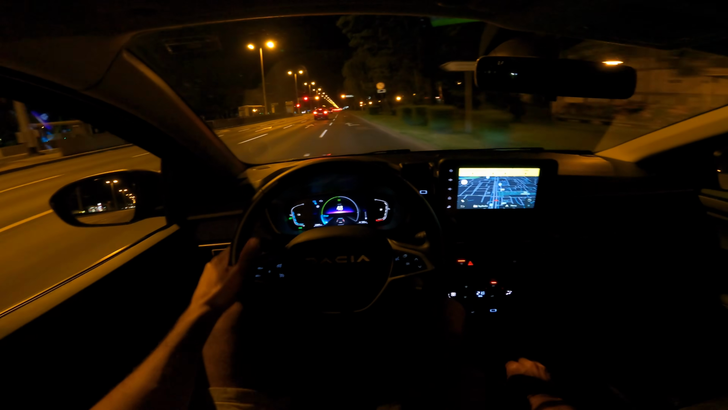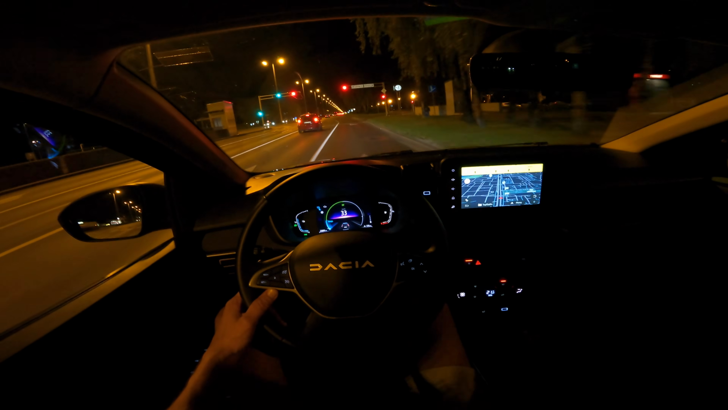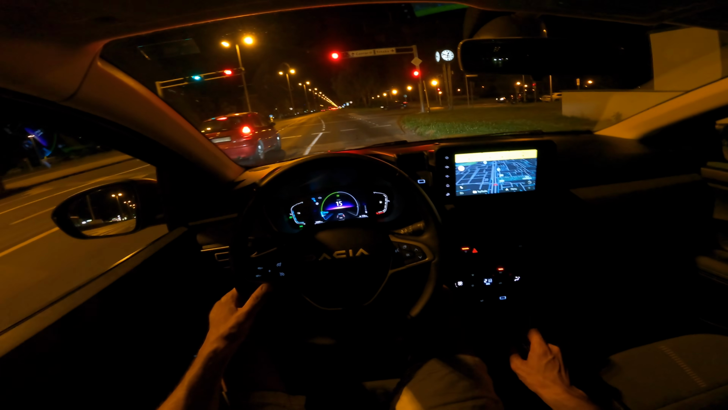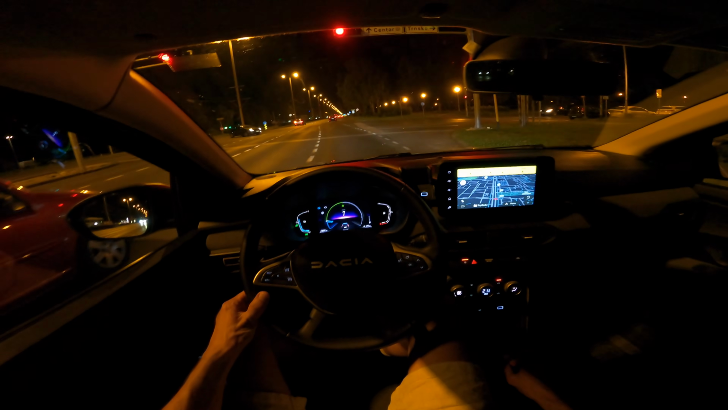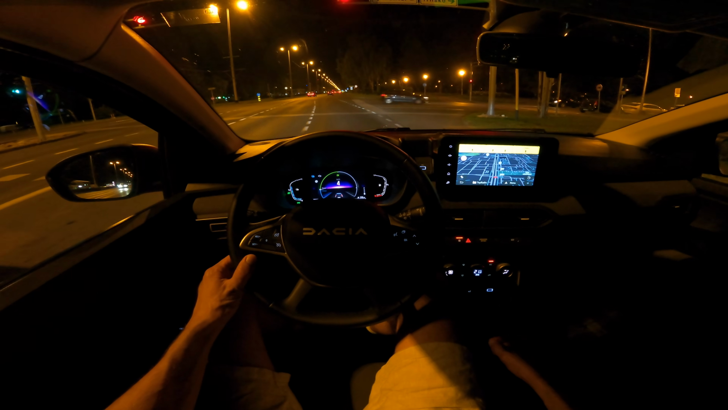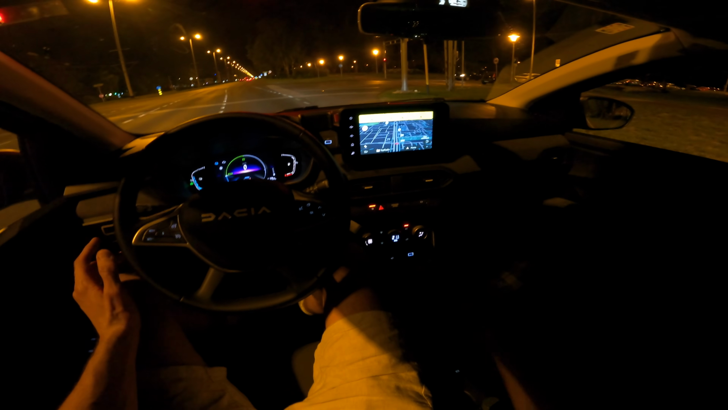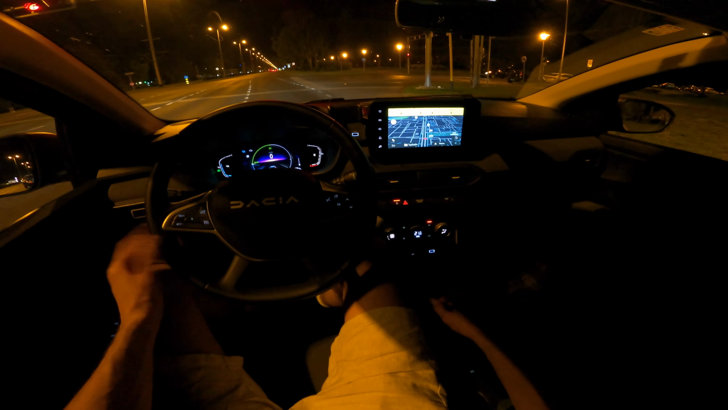I know a lot of you like Dacia, and a lot of you don't have a budget for something else. But then I think this is still 27-ish, so you're getting close to 30, and there's so much competition. Yeah, the Extreme package looks quite nice, but just don't spec this material. It's awful. I wouldn't advise that.